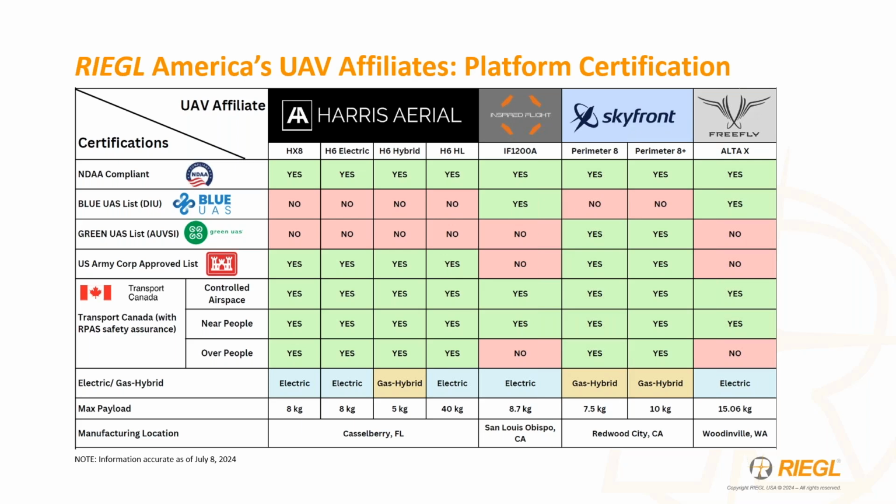So here's just a small sampling of a few of the companies that we do work with and their product offerings. And we do take the compliance very importantly. So here you can see which platforms as of July are compliant on the various types of certifications.